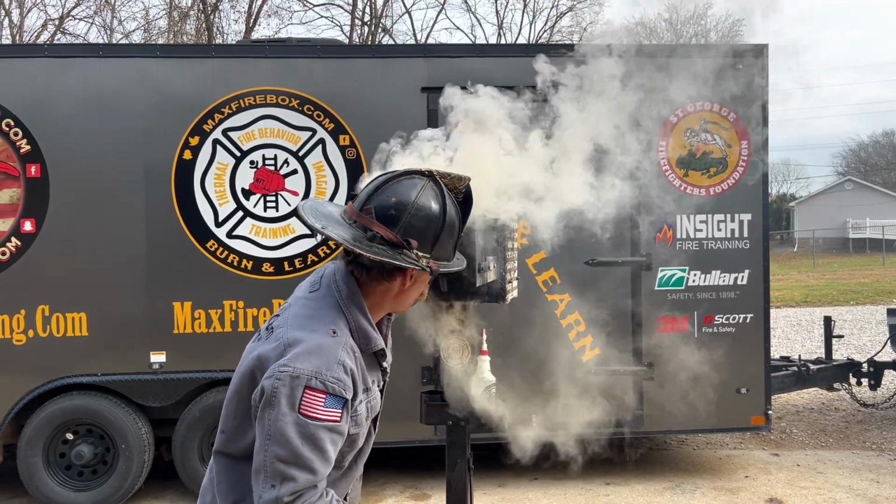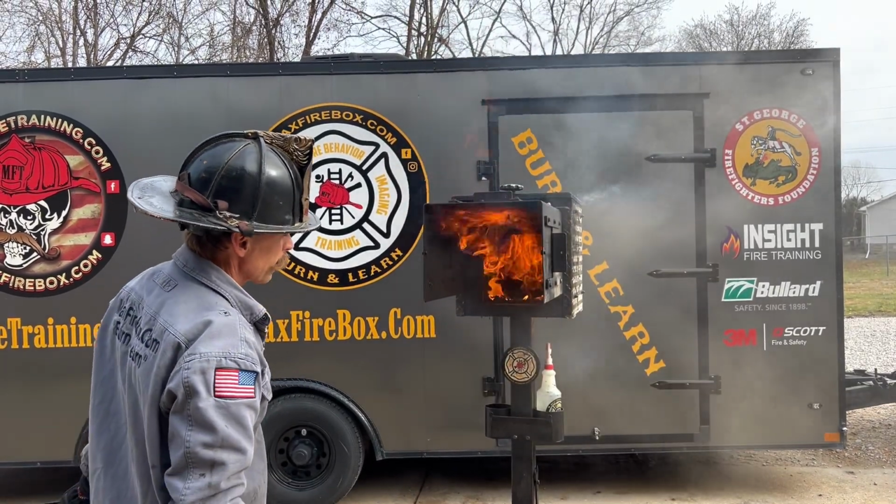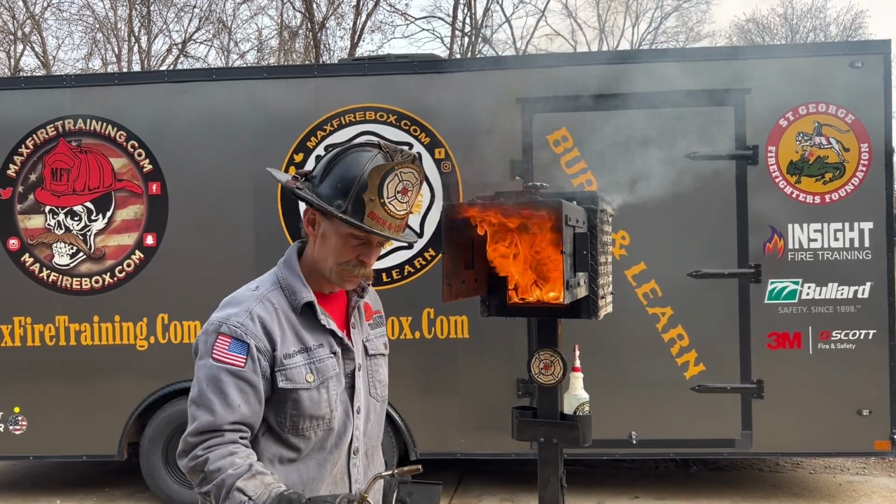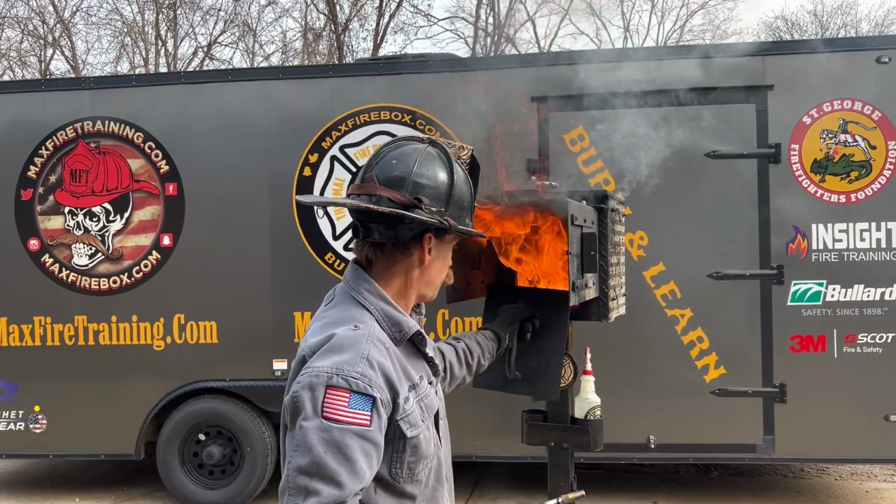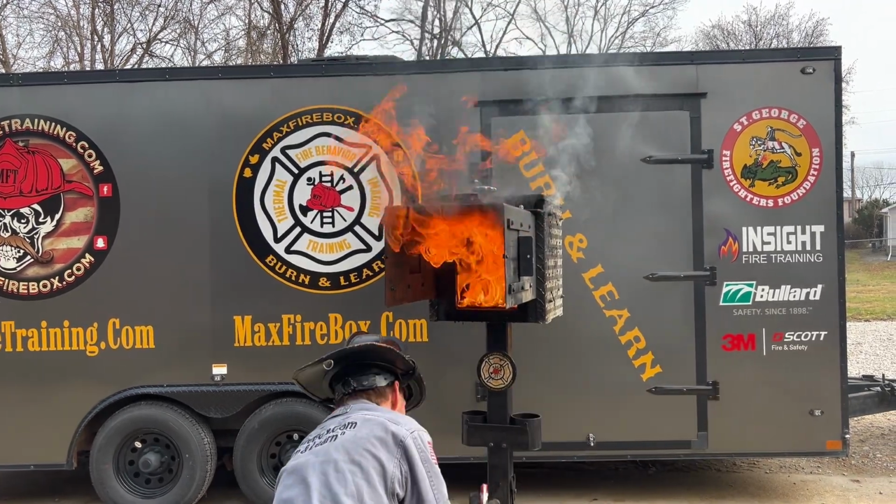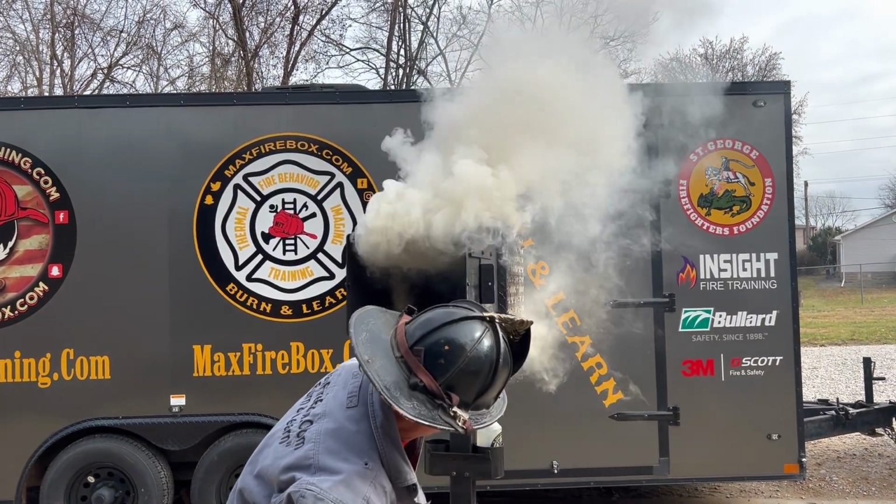We're going to open it one more time. Smoke is fuel. Way up in this area, I have ignition. So what we're highlighting here is ignition temperature, fire point, flammable range, the book terms that you had to memorize to get off probation, pass the state test. One more time. Ignition temperature, fire point, flammable range. Key definitions that we want our firefighters to have an understanding of.